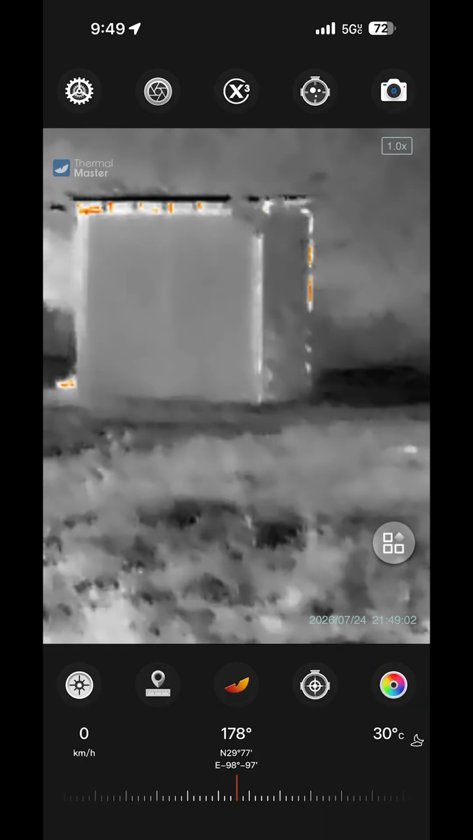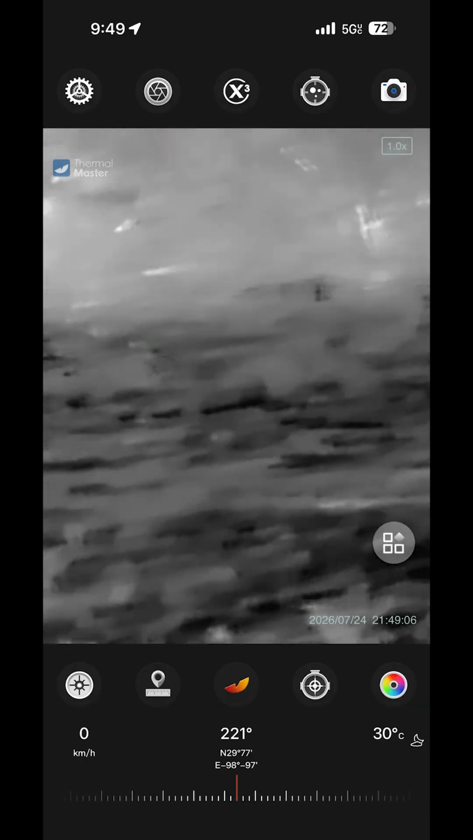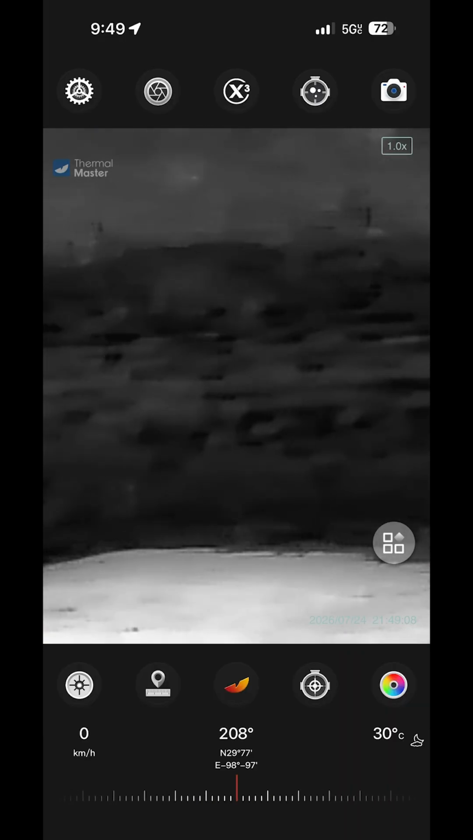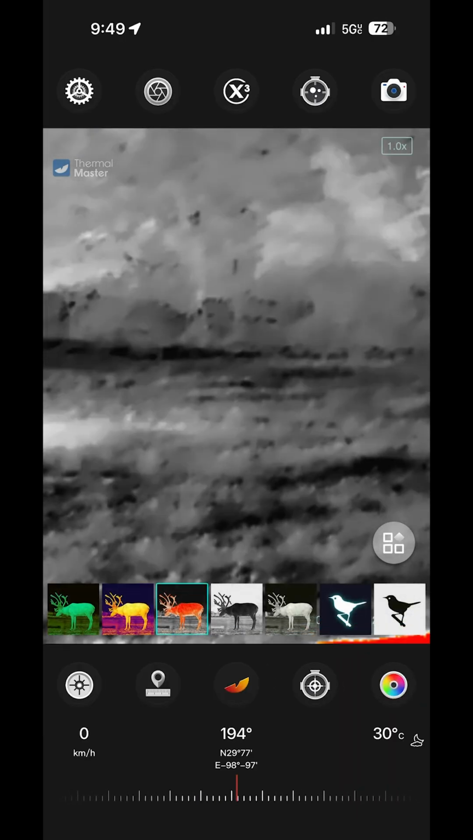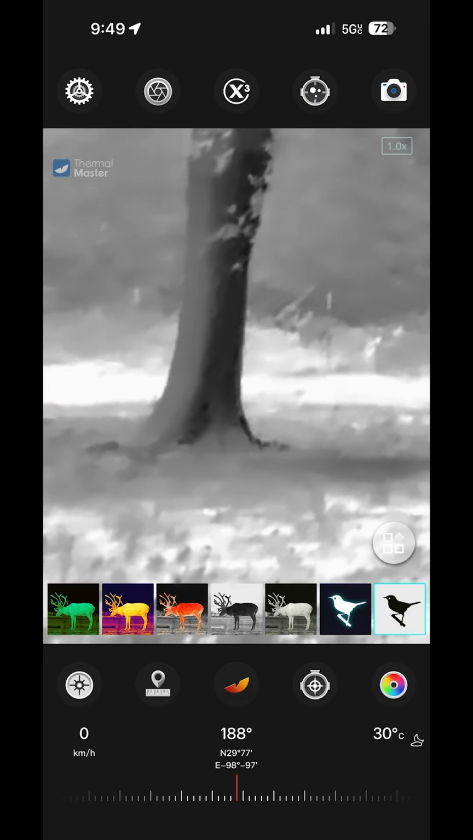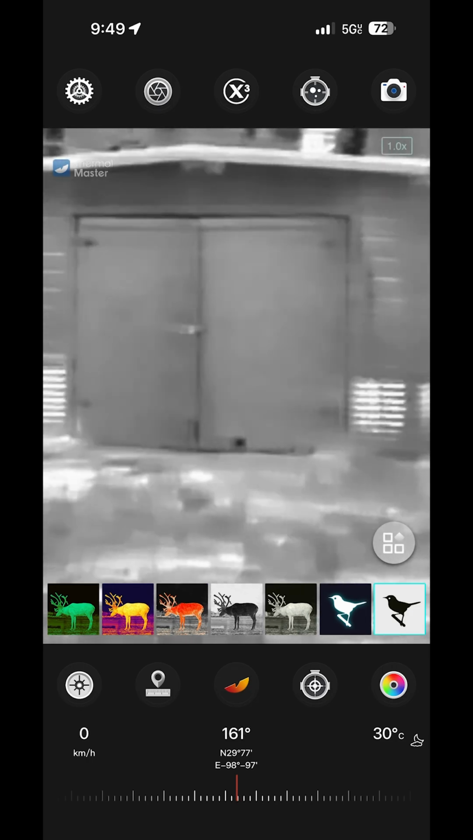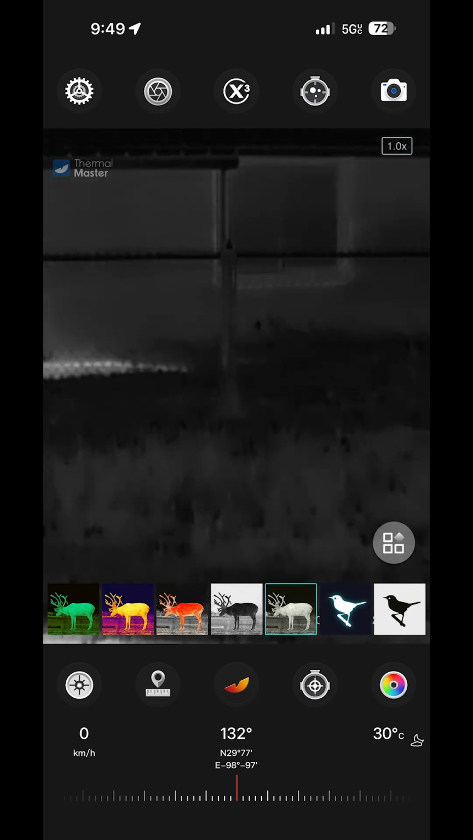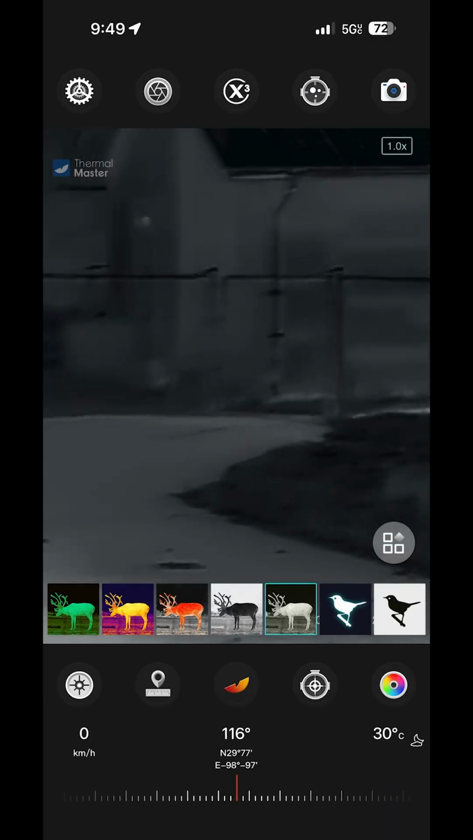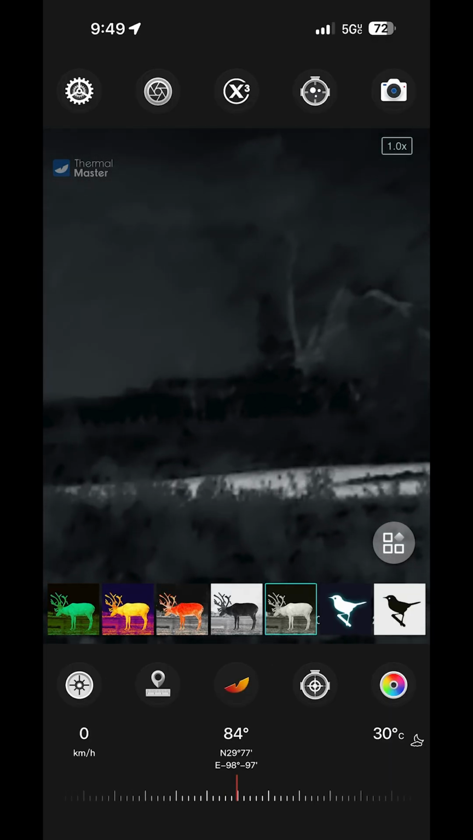It comes with an app. The app allows you to record your animals or whatever you're filming, or even in an attic. And then if you're doing this, you know, like for what I said, finding leaks, you can actually tag places in the app on the video where it shows the different temperatures. So that's extremely valuable for somebody looking for draft or something like that.